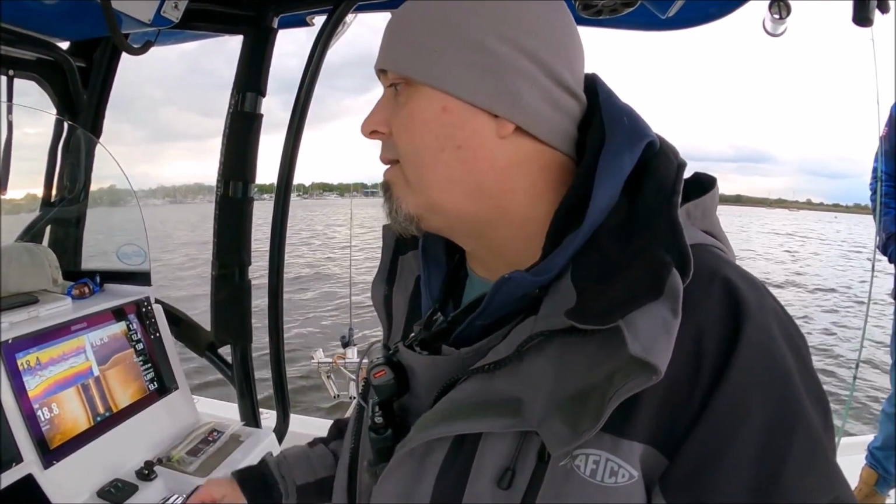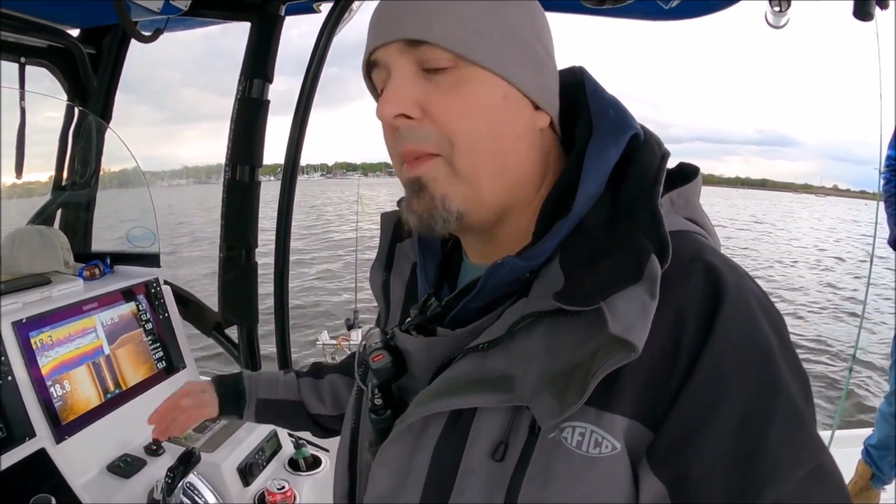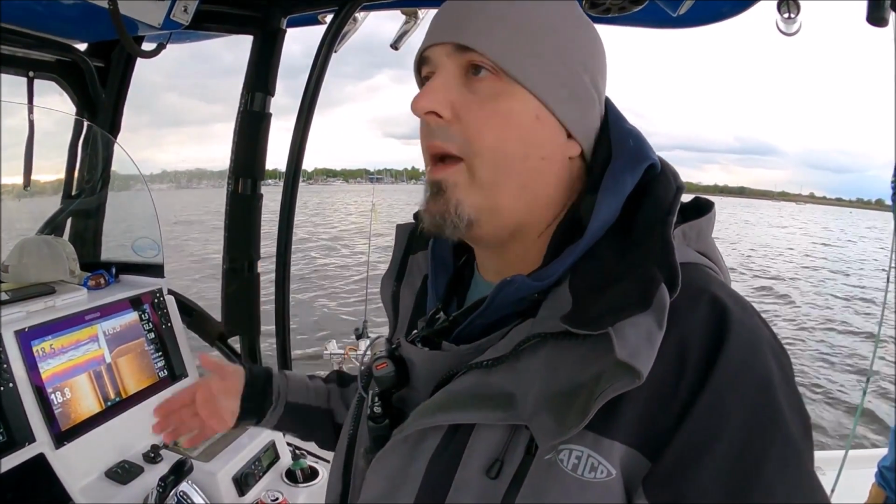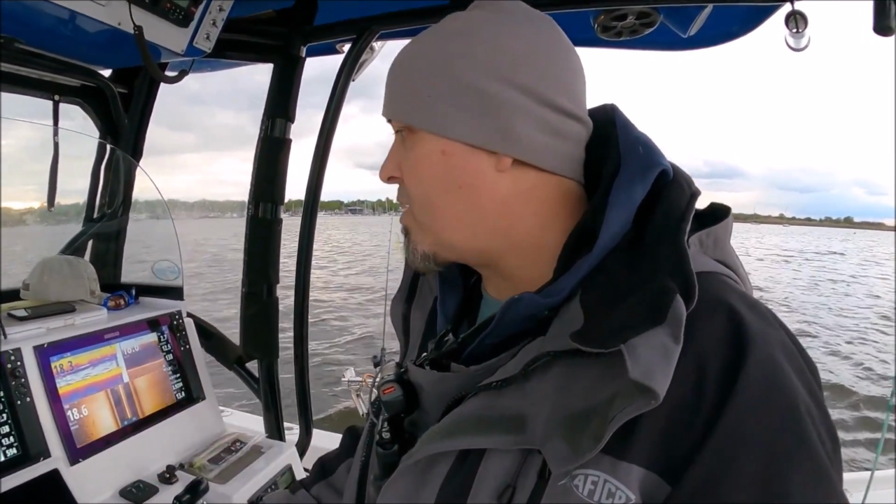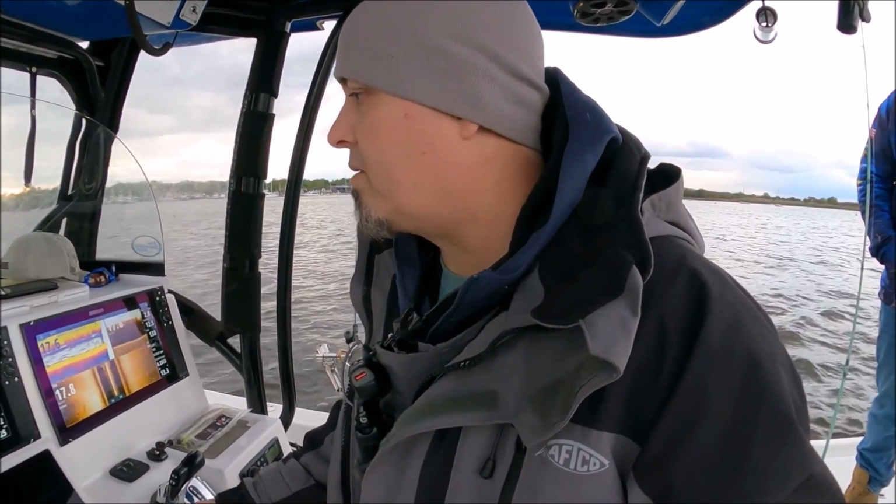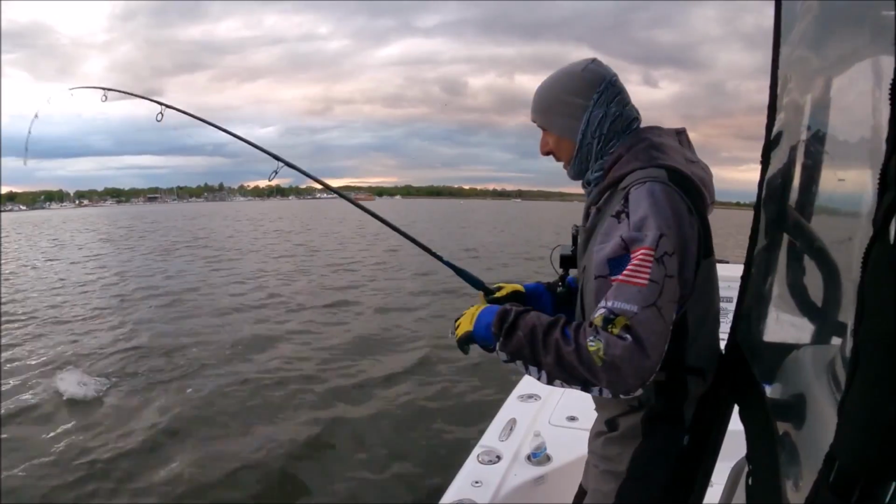We don't want to do the opposite, throw down current and pull up, because it's not very natural for a bait fish to swim up against the current for no reason, right? And the bass won't be faced that way. Just little things like that. You can still catch plenty of fish casting in all different directions, but you really want to maximize your time and concentrate your efforts. You've got to think about stuff like that.